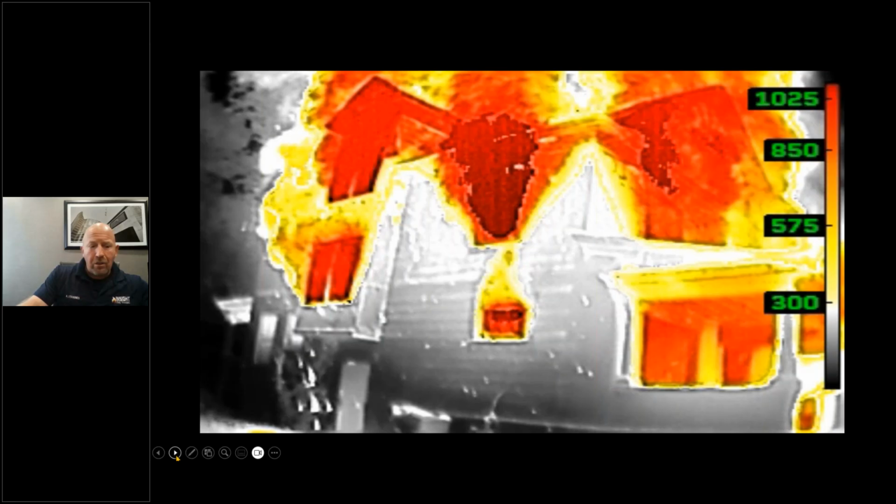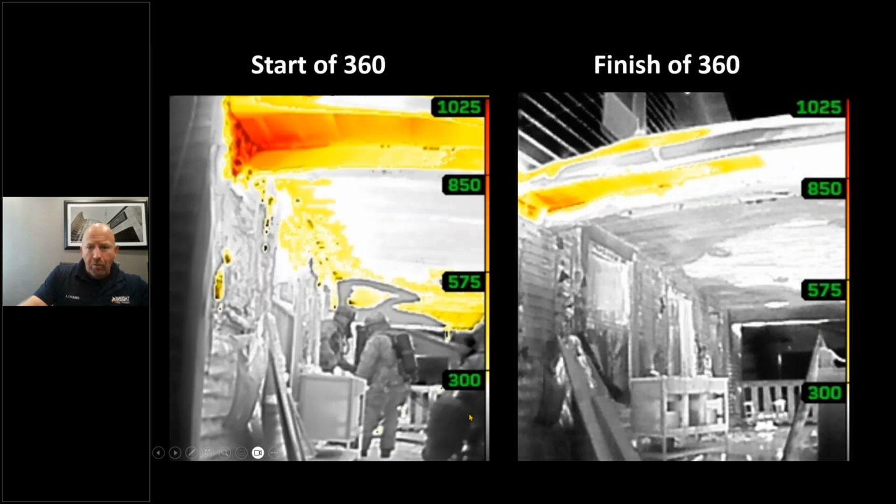Look at this. This took less than 60 seconds for him to make good decisions about where his crews would go. This is an example of Chief John Lockley's work where the crews have started a fire attack. This is the initial start of his 360, and the second picture is the finish of the 360. Notice the difference and the diminishing temperatures. What does that tell you as far as the fire attack, the suppression efforts, and what the crews are doing? Things are getting better, at least in this area here.